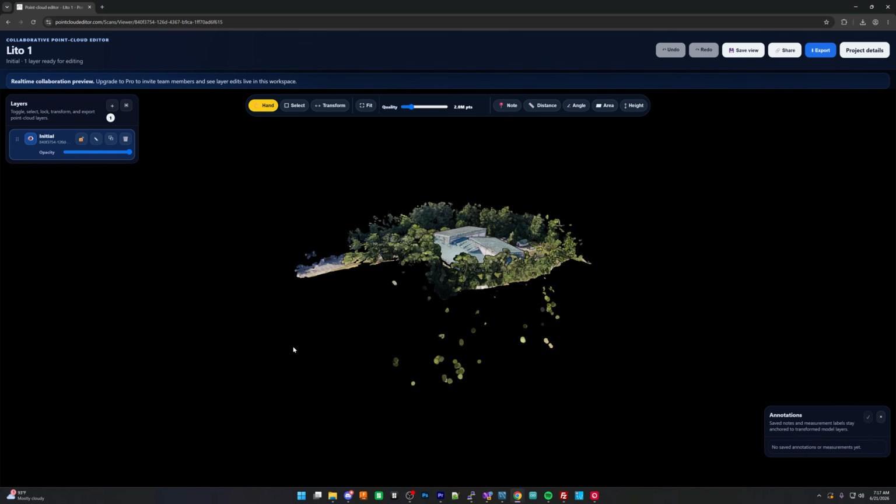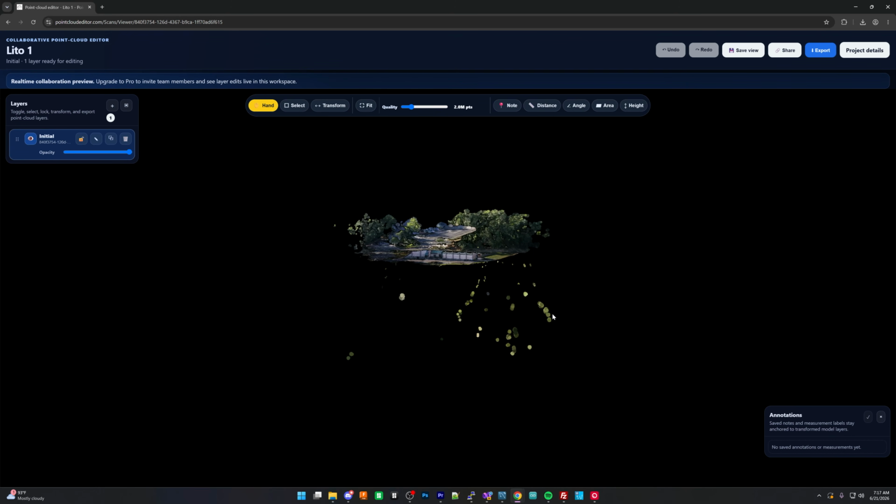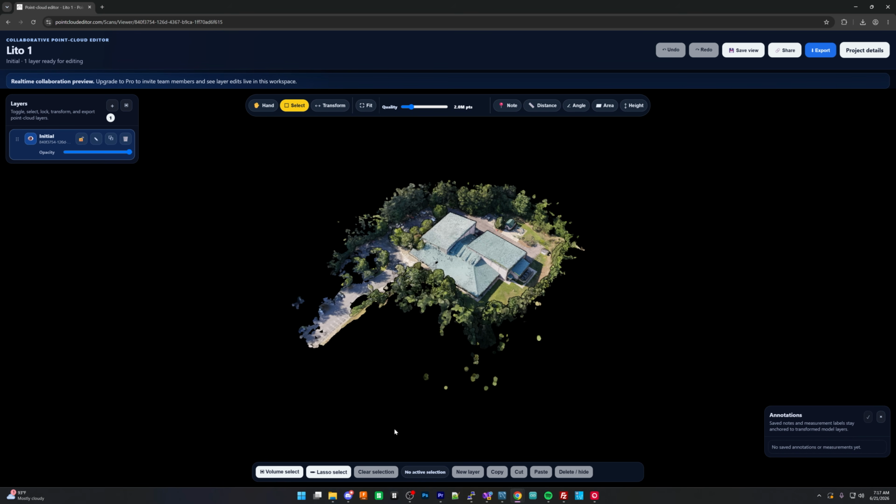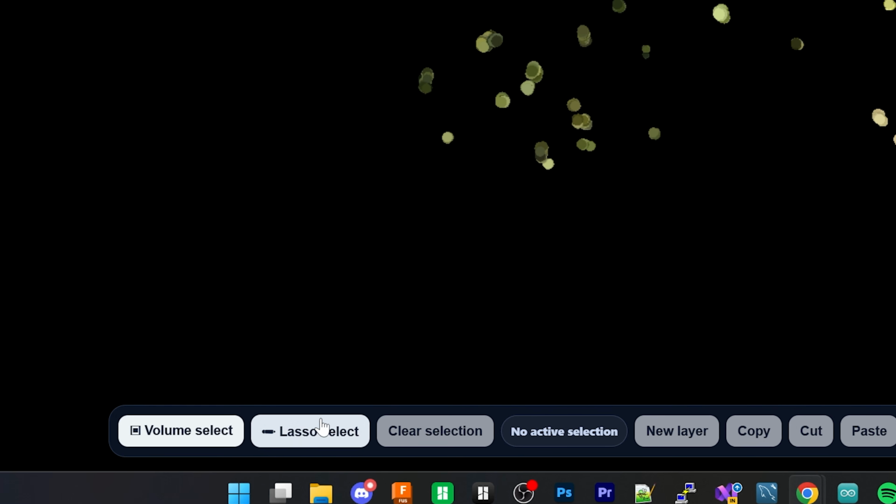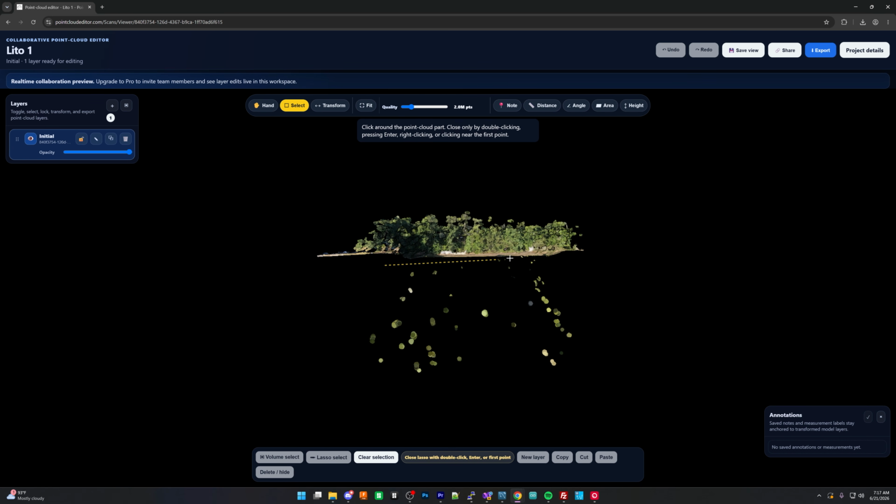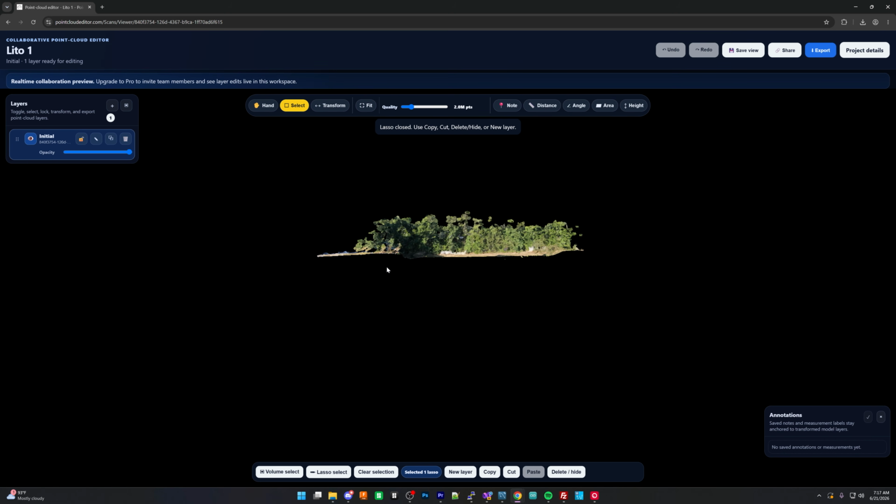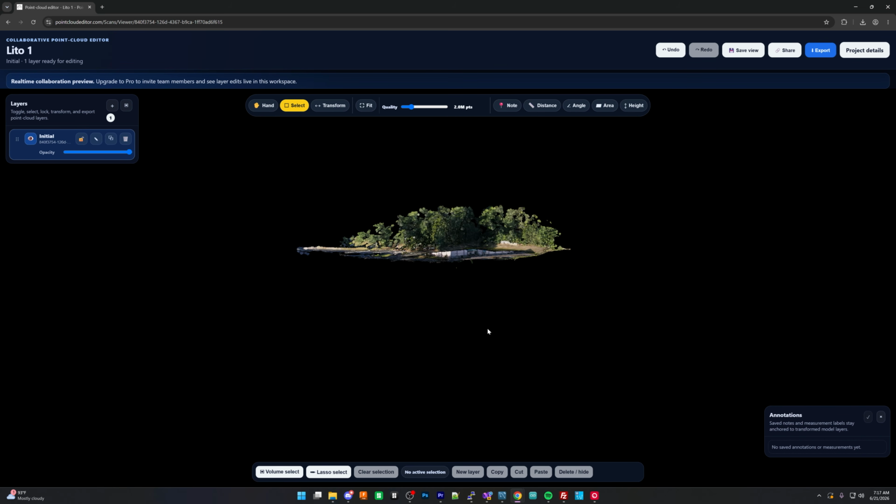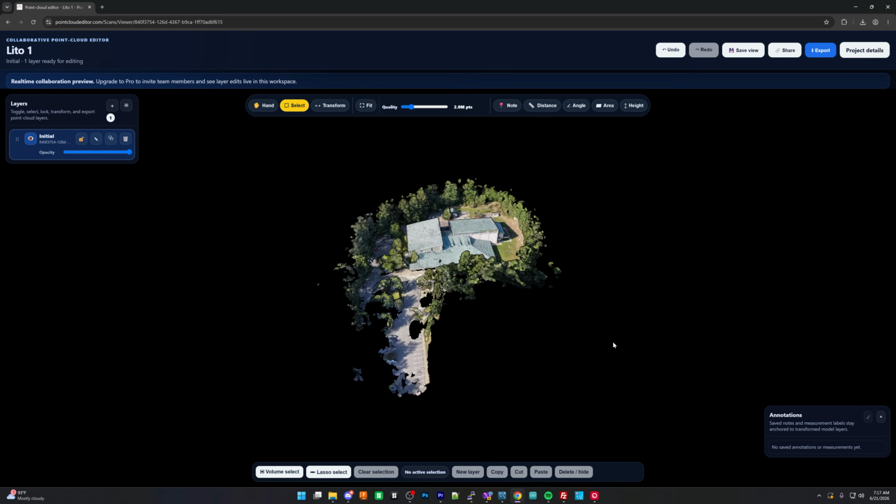And when we open it up, as you'll see, we can see everything that we saw in the aerial model. We can adjust the quality and we can also go ahead and start selecting stuff. Now, first off, the big thing for me is there's a lot of points down here that we do not need. This is just junk data. We can get rid of it. We can delete it. And then that makes it a little bit better. So as you can see, we've gotten rid of all that junk.